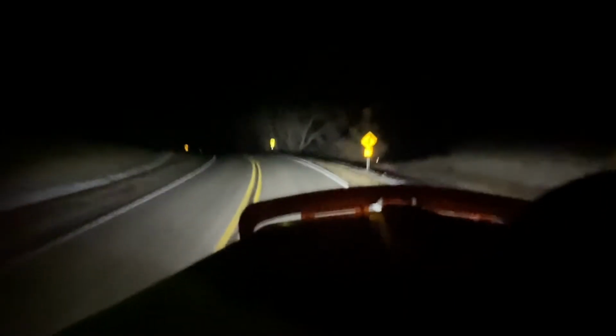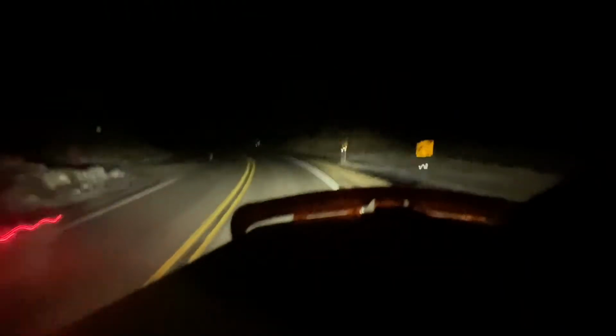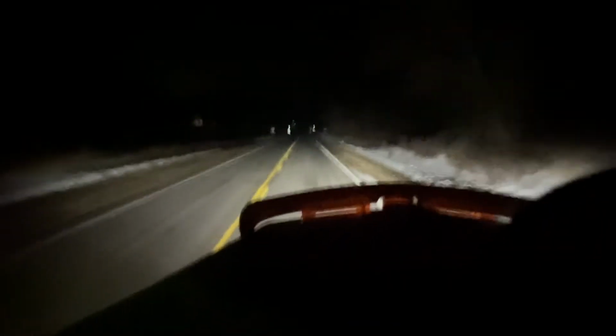Okay, look, we got a road coming to the left, 55. Another blind one. I come around this curve, look, slow down, kick my brights off. Boom, ain't nobody coming? Okay, cool, no harm, no foul. We right back at it.